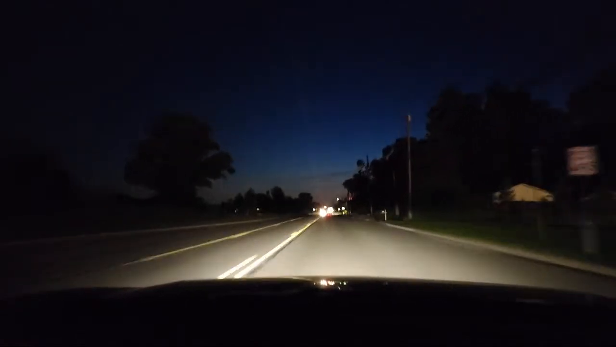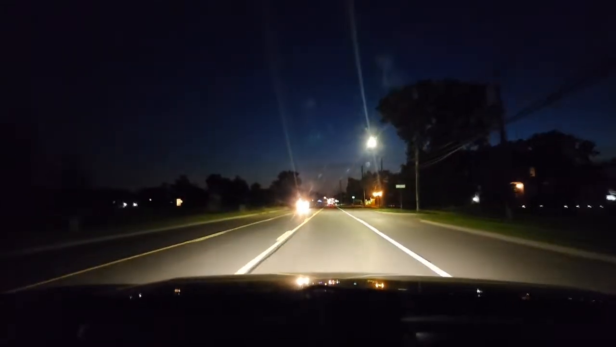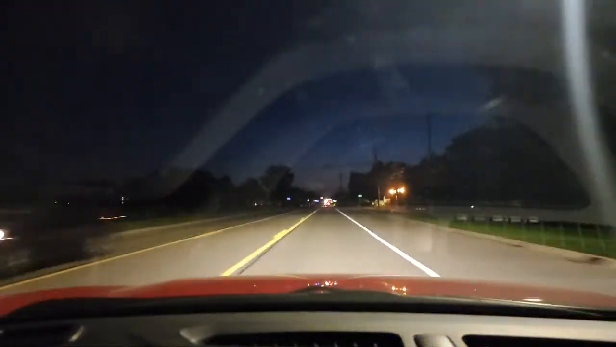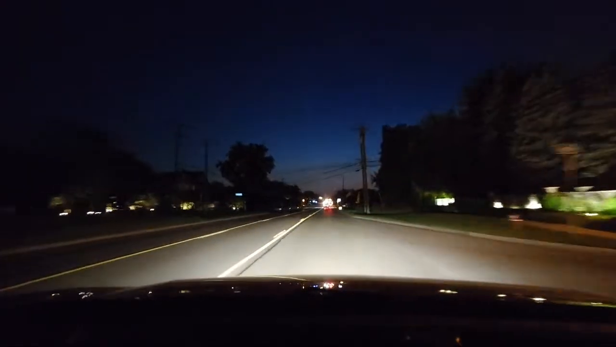So let's examine this light thing again. The lens is clean, but whenever you get light, it kind of blinds you momentarily, so you want to look to the right side of the road. My speed is pretty nice, and it looks pretty bright. The headlights in this vehicle are 2023, so this means they're high output headlights. You can see pretty good.